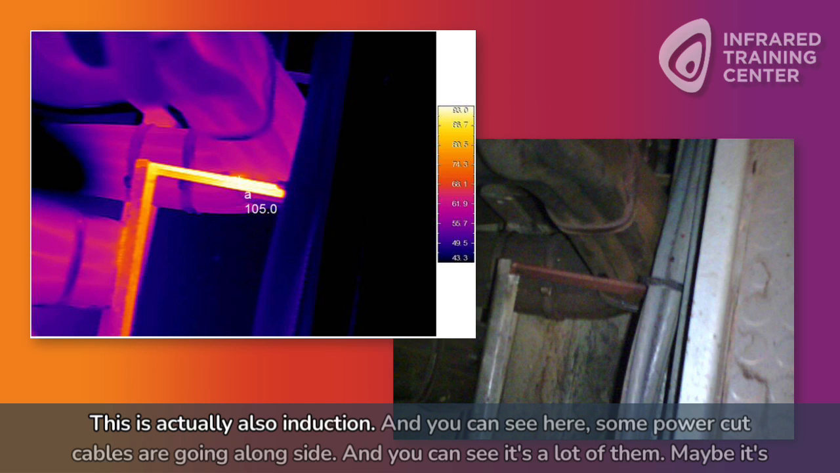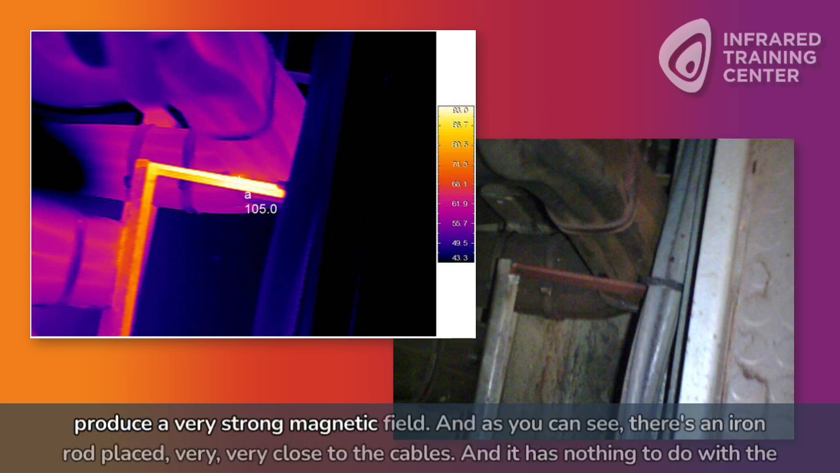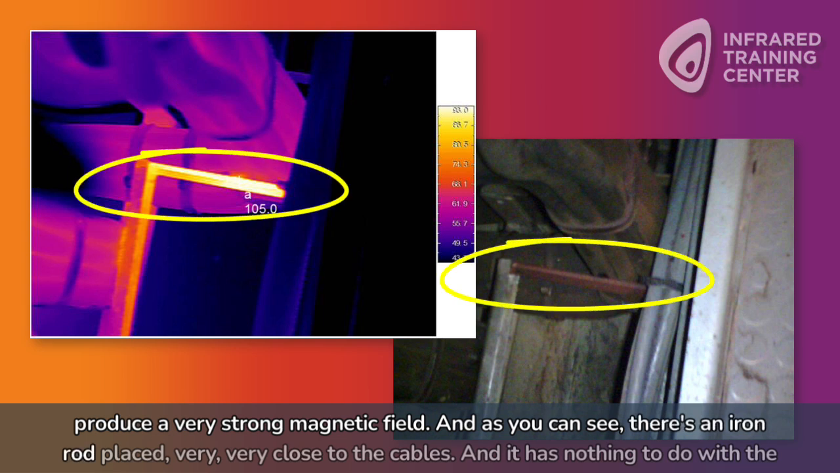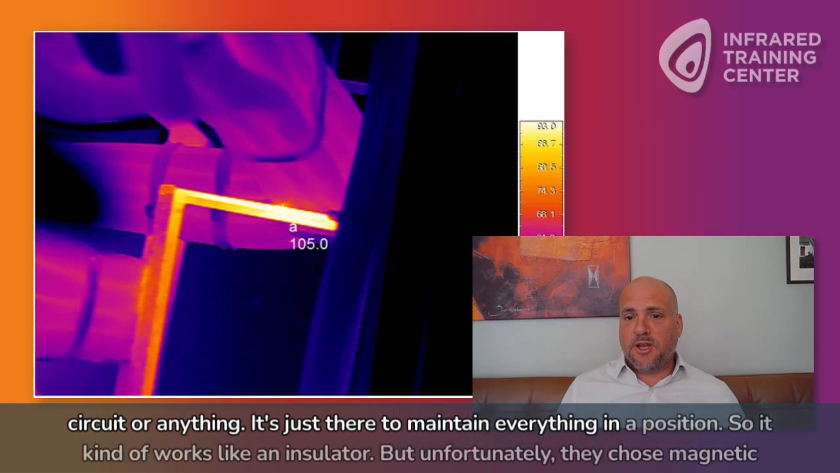This is actually also induction, and you can see here some power cables going alongside, and you can see it's a lot of them. Maybe it's like 10, 12, 13. It's a dozen of power cables, and it's running hundreds of amps, so totally thousands of amps, and they're all one phase, so they produce a very strong magnetic field. As you can see, there's an iron rod placed very, very close to the cables, and it has nothing to do with the circuit or anything. It's just there to maintain everything in position. So it kind of works like an insulator, but unfortunately they chose magnetic material.